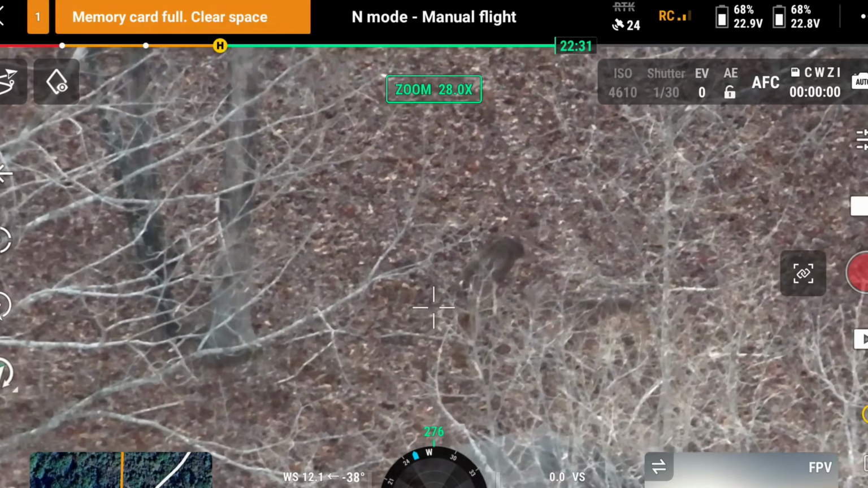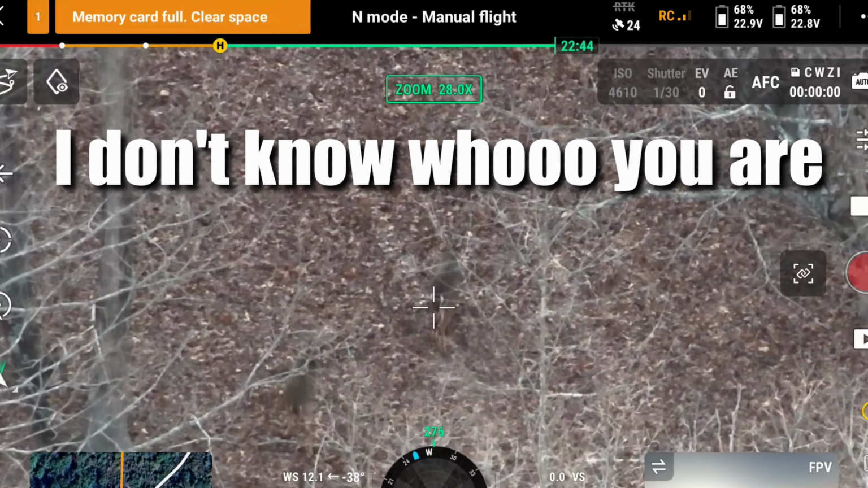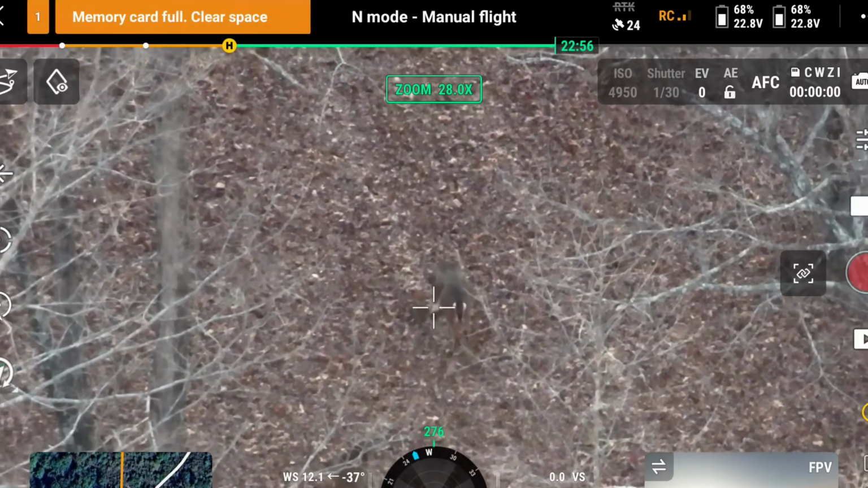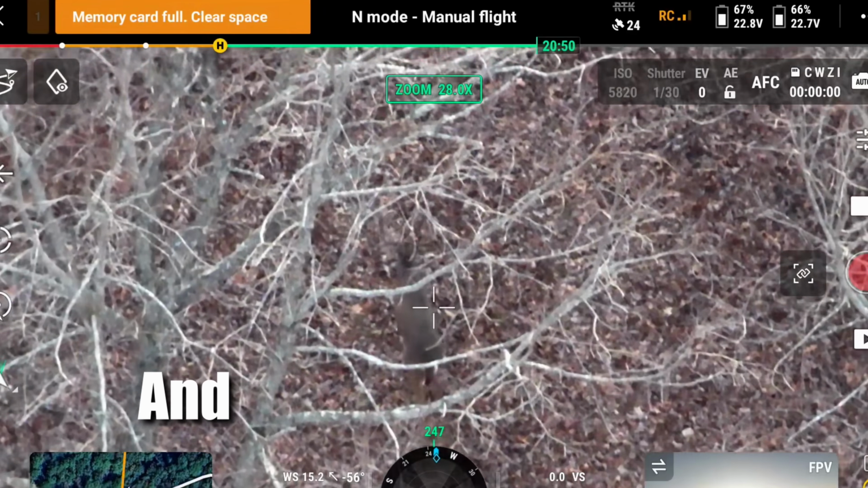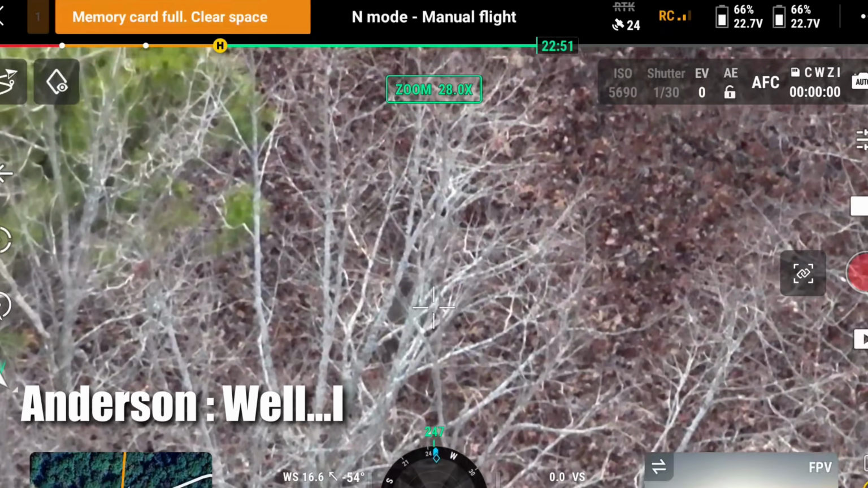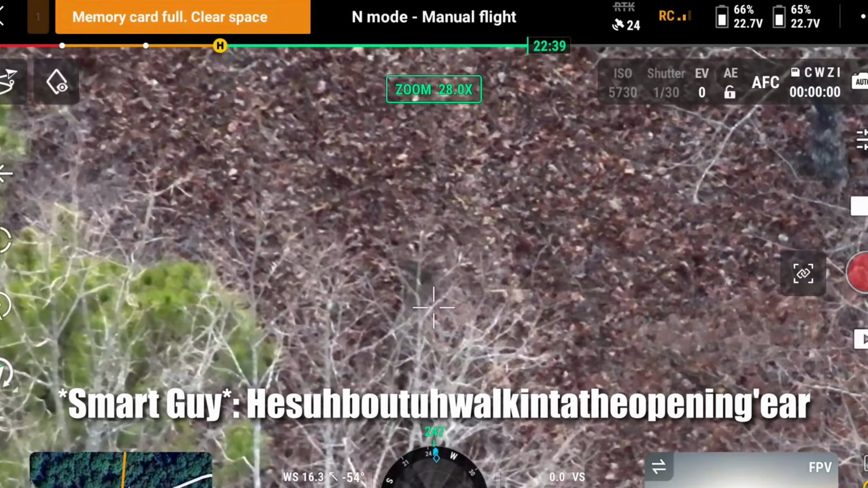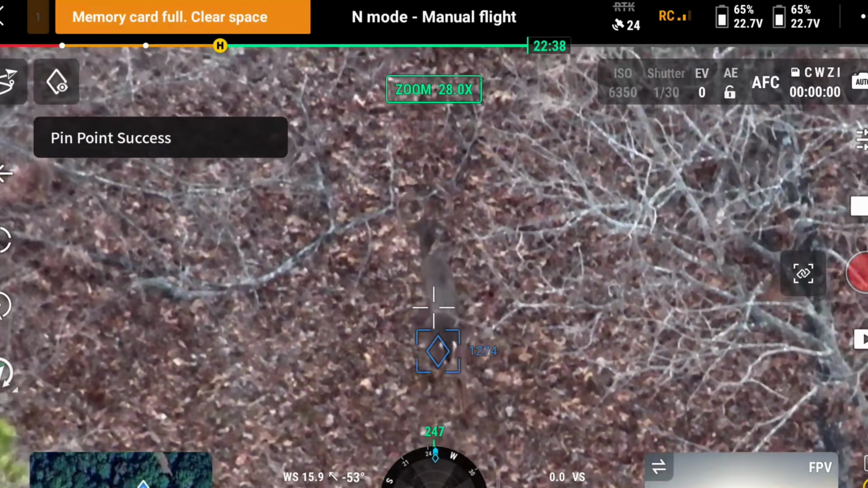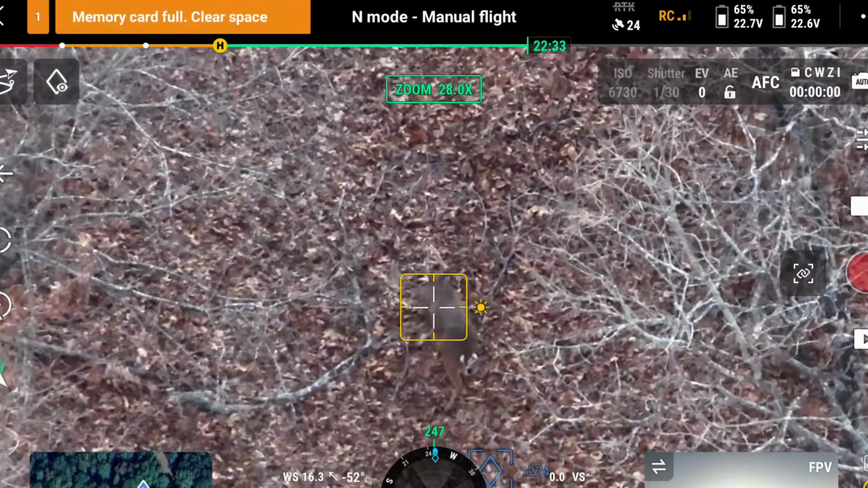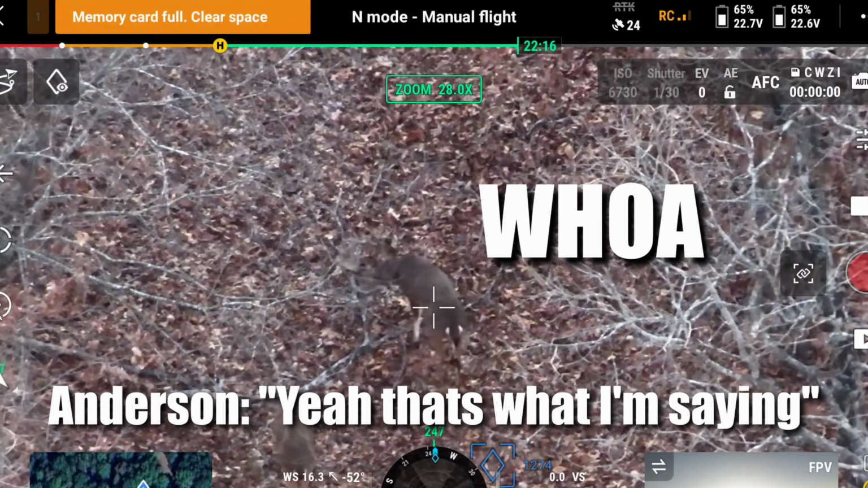I don't know who you are. Left side, holy smokes. Oh, that's him. You see that limp? Turn around. Oh, he's limping. There he is. He's about to walk into the opening here. I mean, antler-wise, he's there. Whoa. Yeah, that's what I'm saying. That left side.